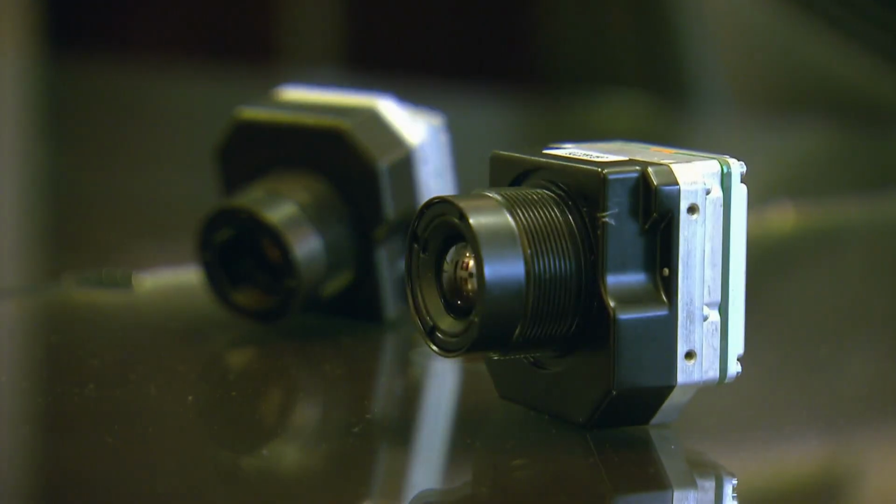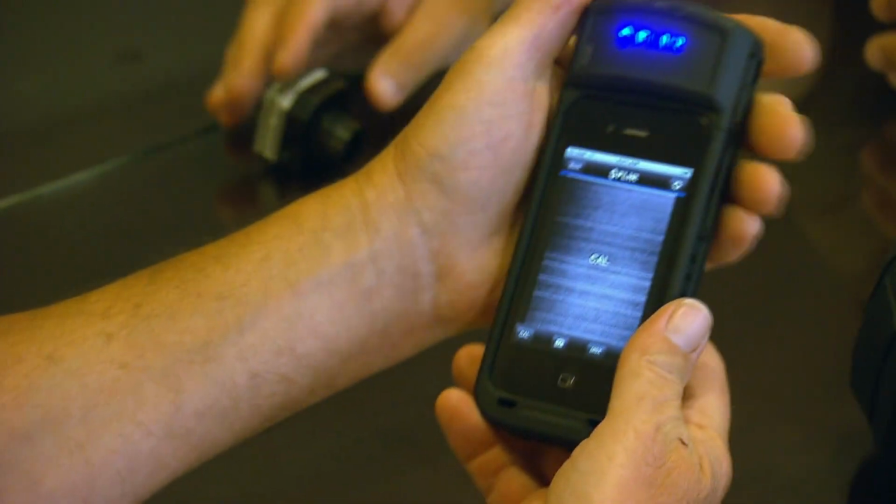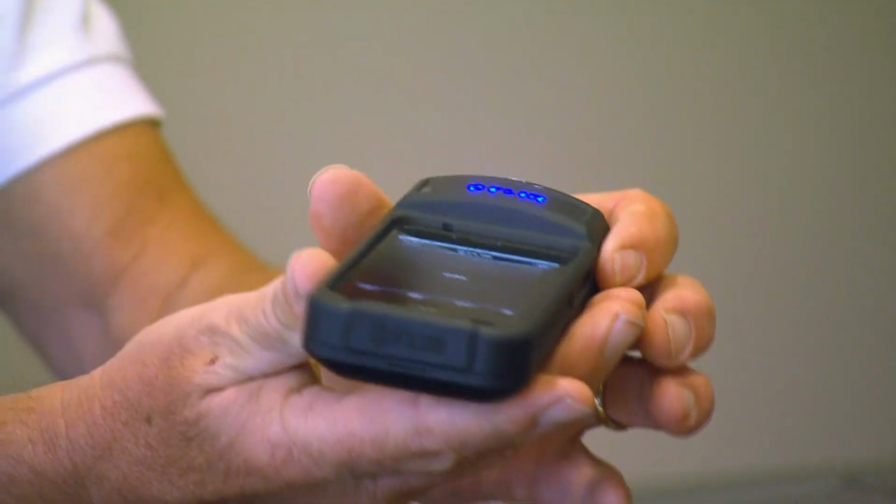Walking in and seeing all these devices poured out in front of us and not knowing which one Roy had in mind for us to borrow. Bobo's kind of a drooler anyway, but he definitely needed to wipe his mouth more than once. This is a brand new product. What we have here is a thermal camera in a cell phone. Oh yeah, that's an iPhone.